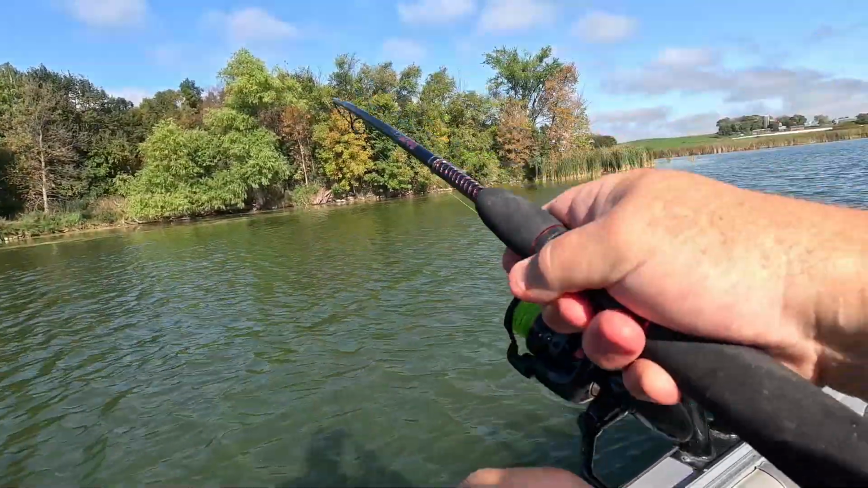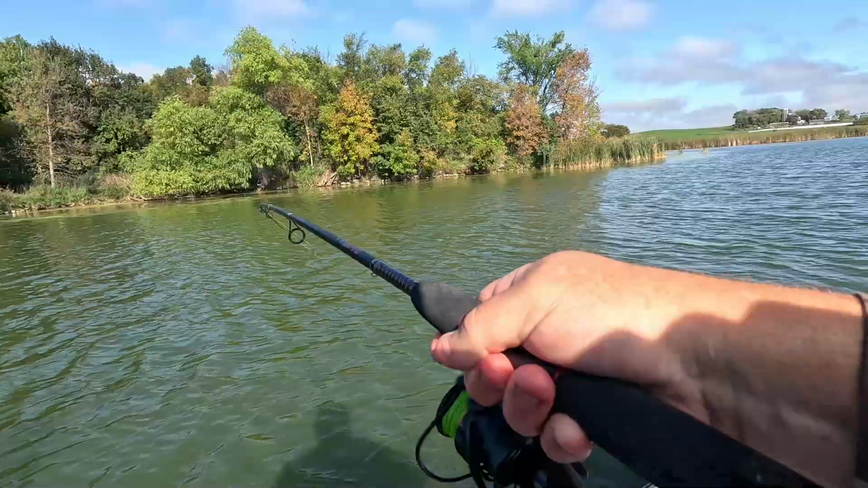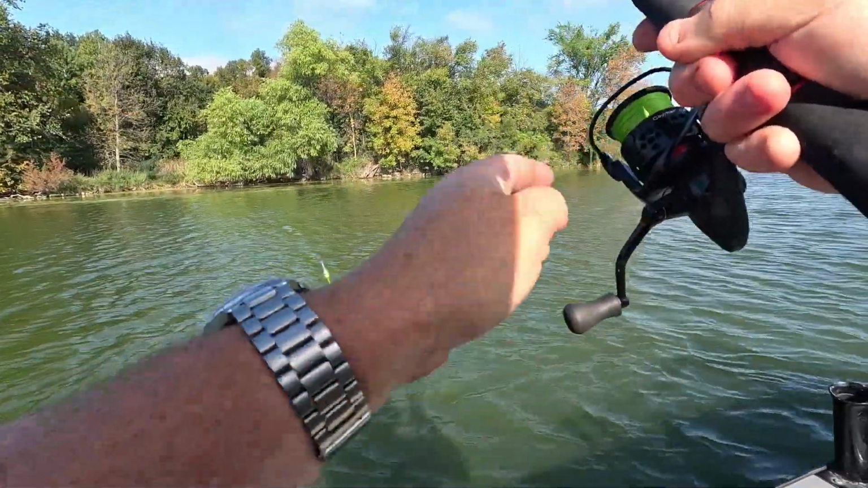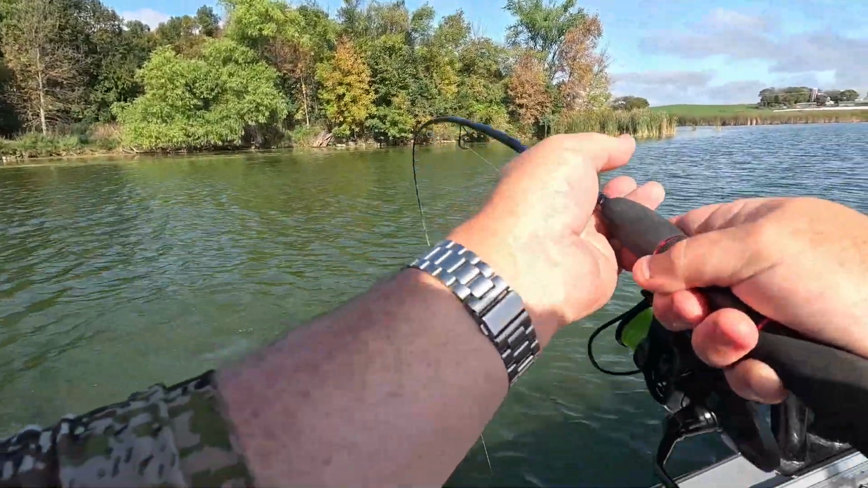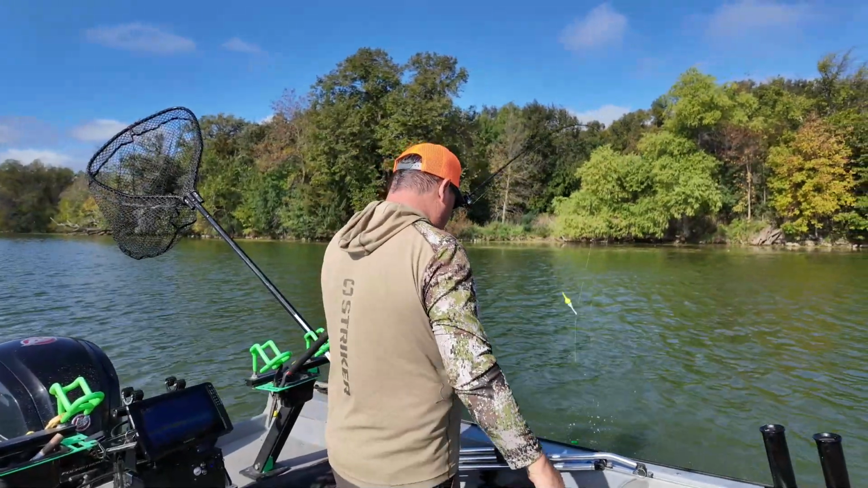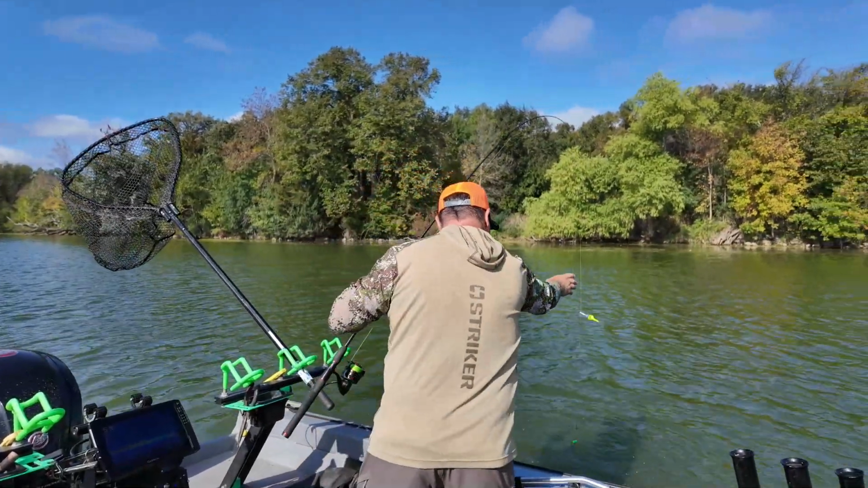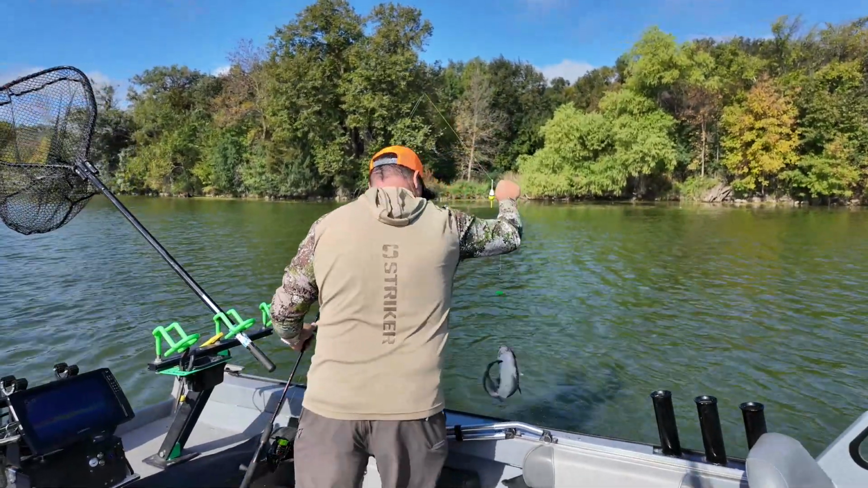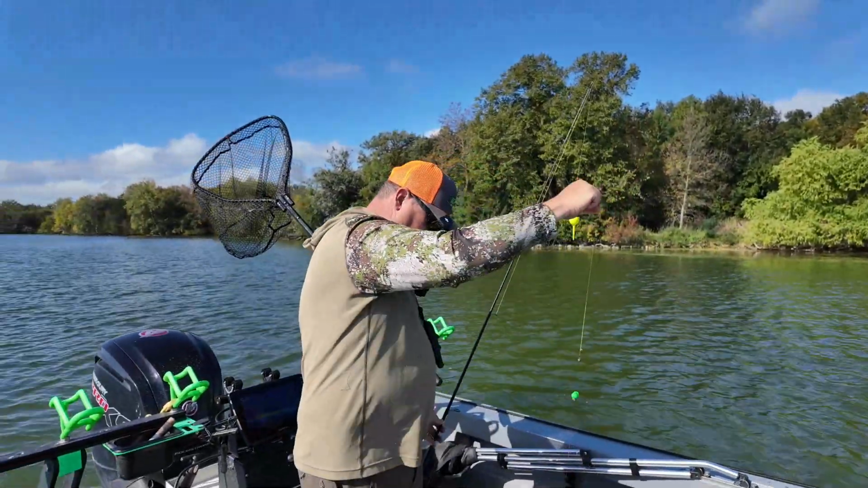There, we found one, finally. Smaller guy. We'll take it though. We will take it. Boy, they're really skinny.